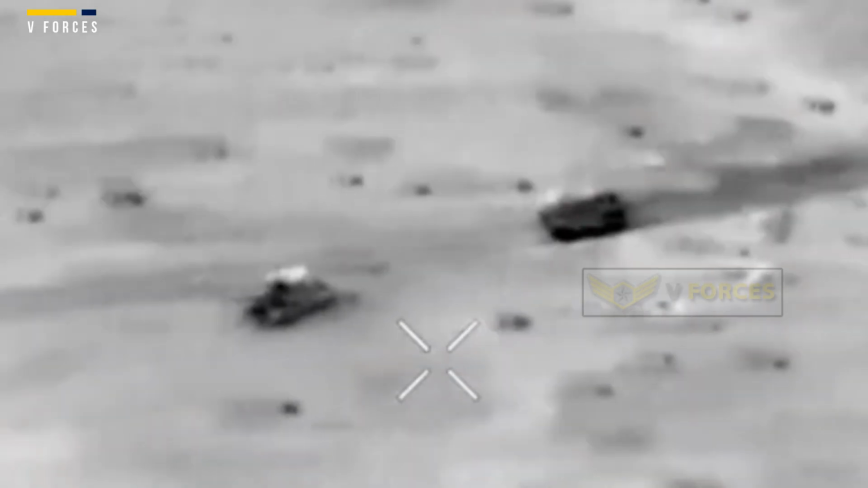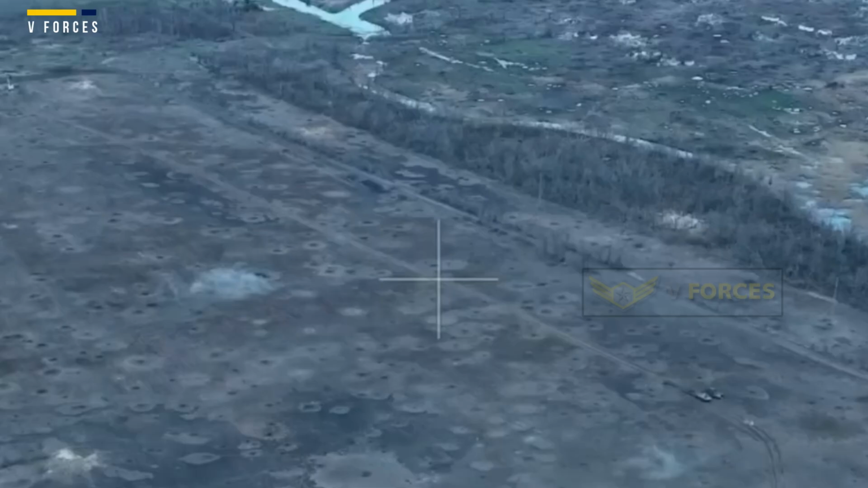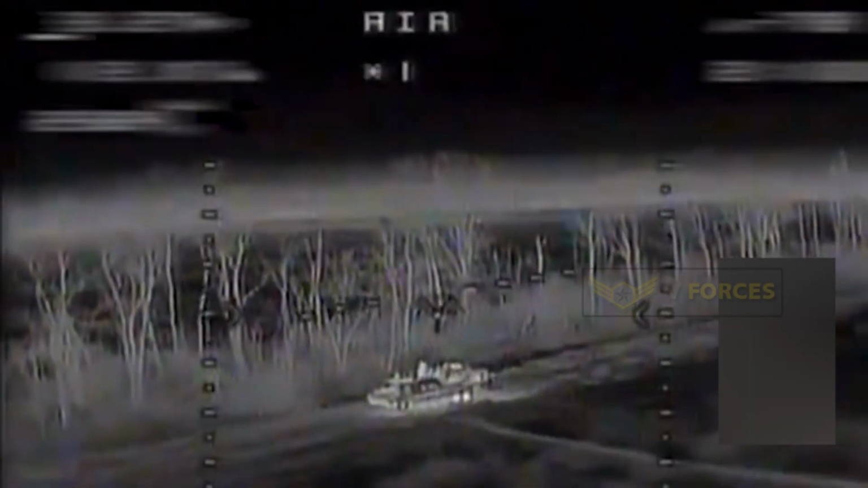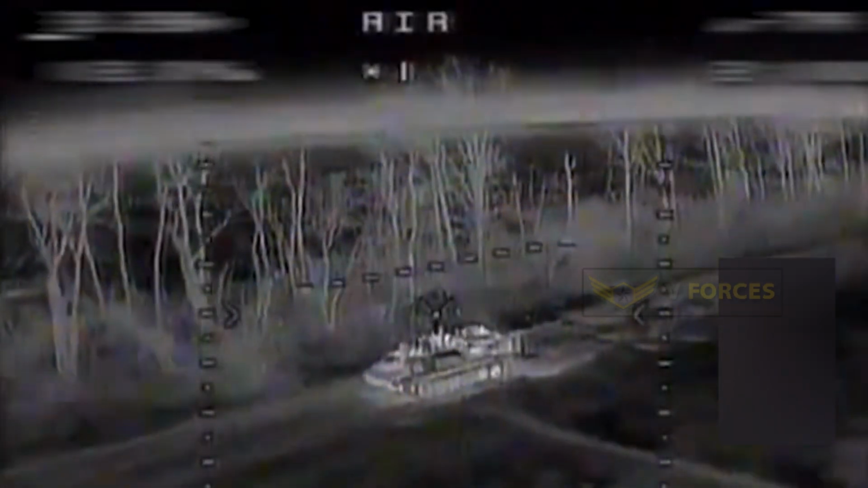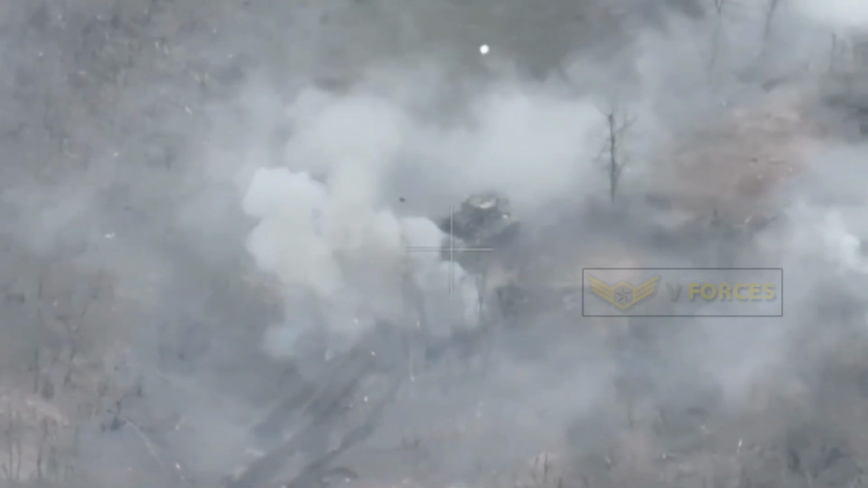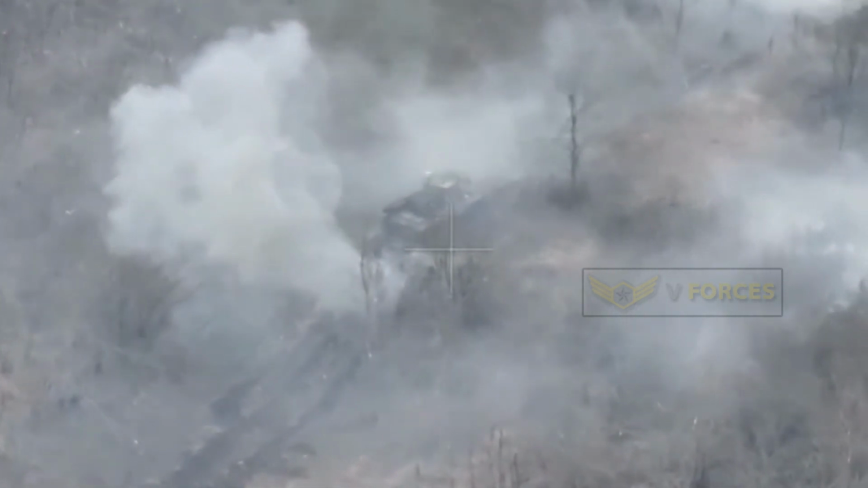In the video captured on one of the frontline sections, a Russian IFV, likely transporting infantry, is seen moving in the open. The Ukrainian FPV operator locks onto the enemy IFV and pursues it, delivering a precise strike to the vehicle's rear. Subsequently, another Ukrainian drone records the successful outcome of the strike, showing the Russian vehicle engulfed in flames.